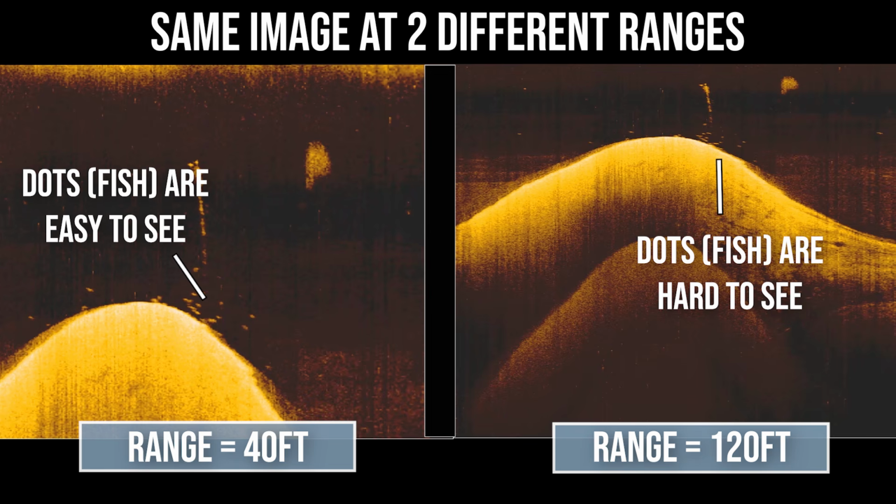And so my rule of thumb is that I like to run the range on my graph about maybe 10 to 15 feet deeper than the deepest point that I think fish are going to be on a given lake. So if I think fish are going to be in 40 feet of water, I'll set that range to 55 feet. If I think they're going to be in 20 feet of water, I'll set the range to 30 feet. This will make sure that the dots are big enough for me to be able to see and identify. And again, the dots will change in size based on the range. So you may have to get a little bit comfortable with adjusting your range and adjusting how big those dots are from lake to lake.